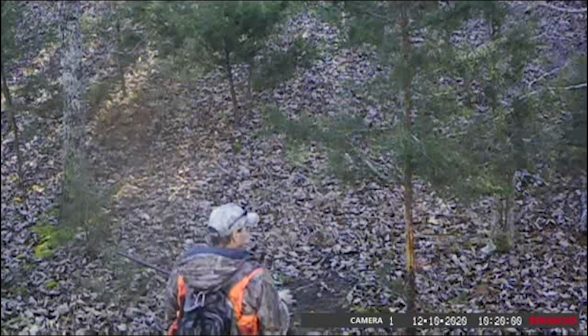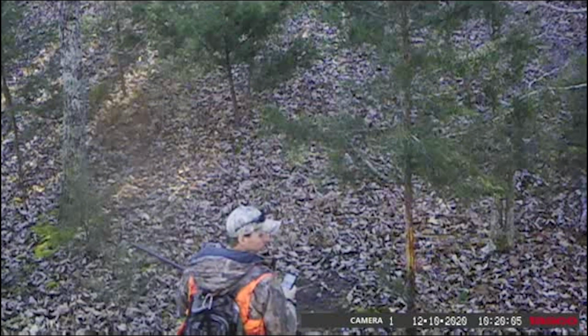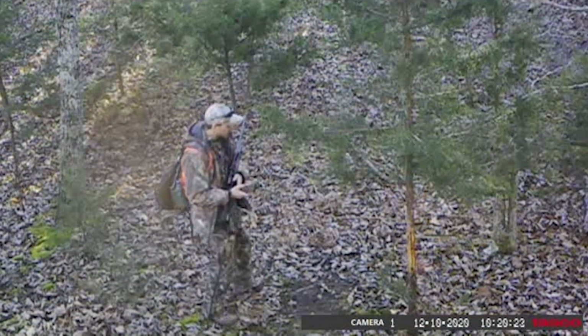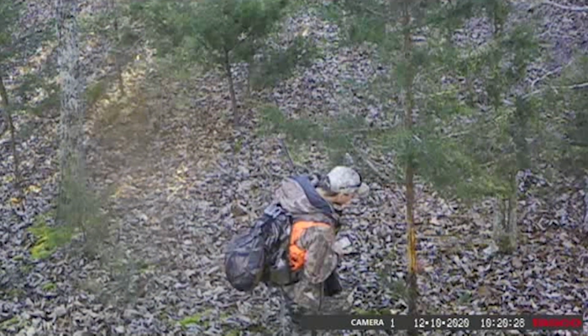He ended up showing up twice. This was a gun hunt that he showed up on, but that was the only sign of a person coming in here. So that just shows you, if you get off the beaten path, not too many people come through there, but he was walking around at 10.